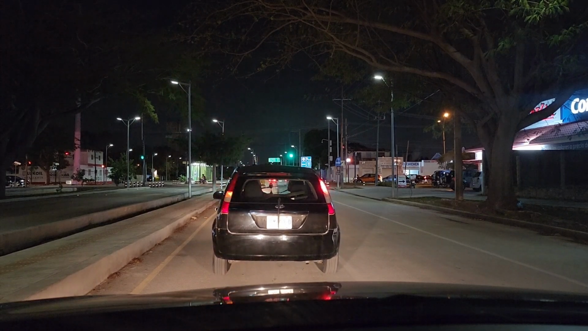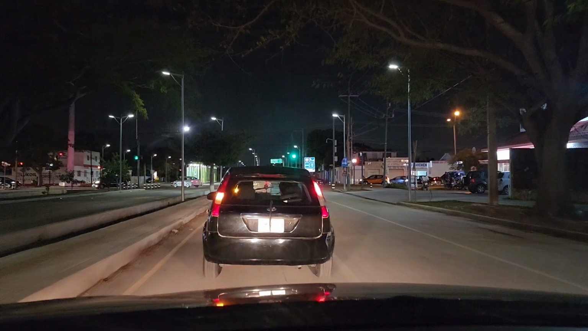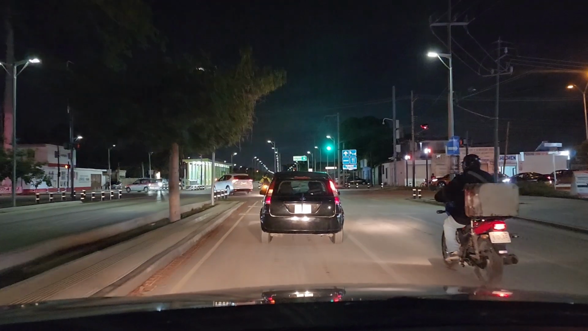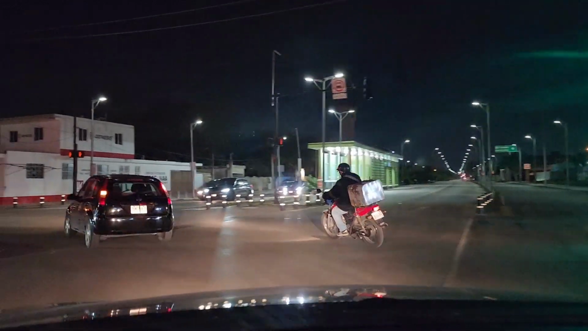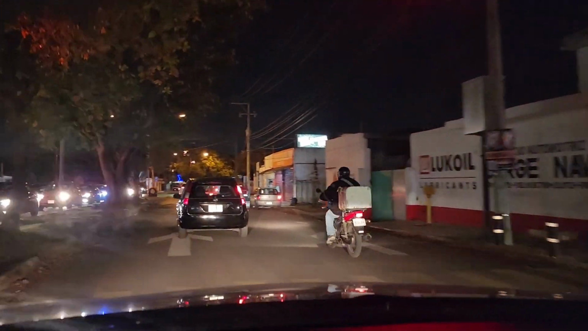Okay, so I'm on my way to a restaurant to meet a couple of people, and as you can see, I'm driving at night. So I figured I'd just turn on my camera so you can see what it's like to drive at night here in Merida.